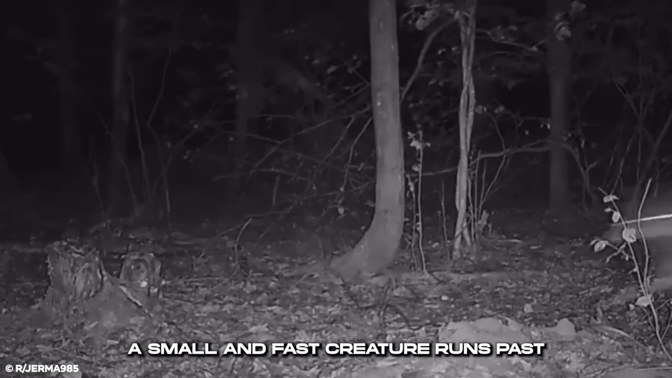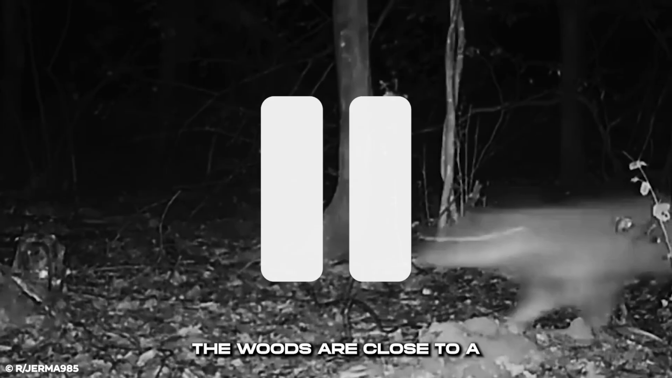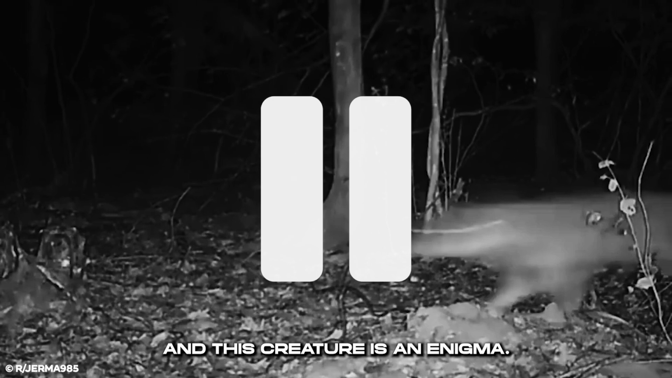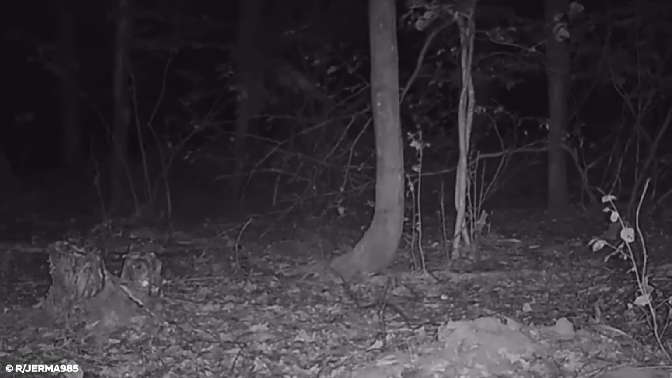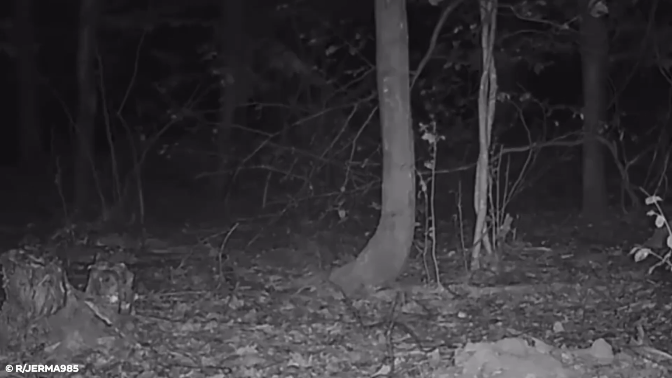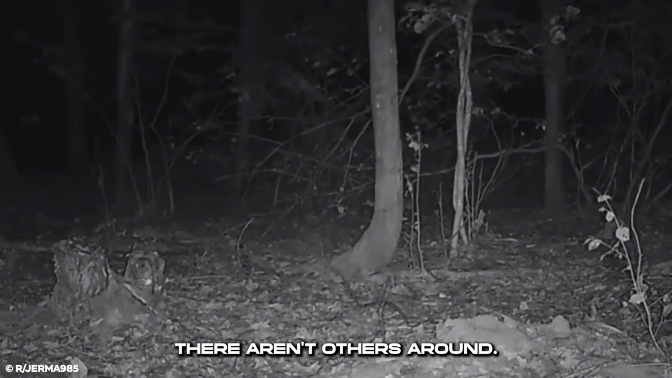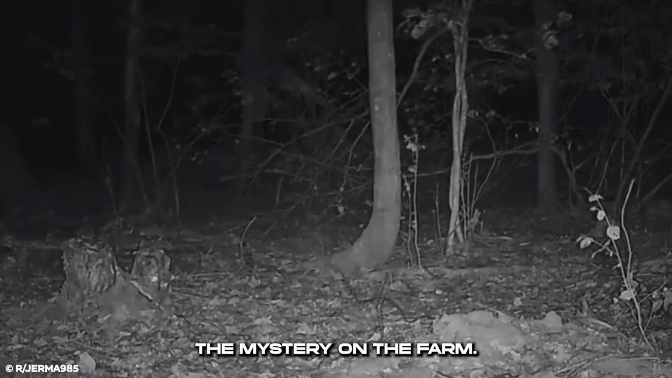A small and fast creature runs past the trail cam in the dead of night. The woods are close to a farmhouse raising livestock, and this creature is an enigma. No other creature passes by again, but that doesn't mean there aren't others around. This lucky recording might be the evidence to solve the mystery on the farm.